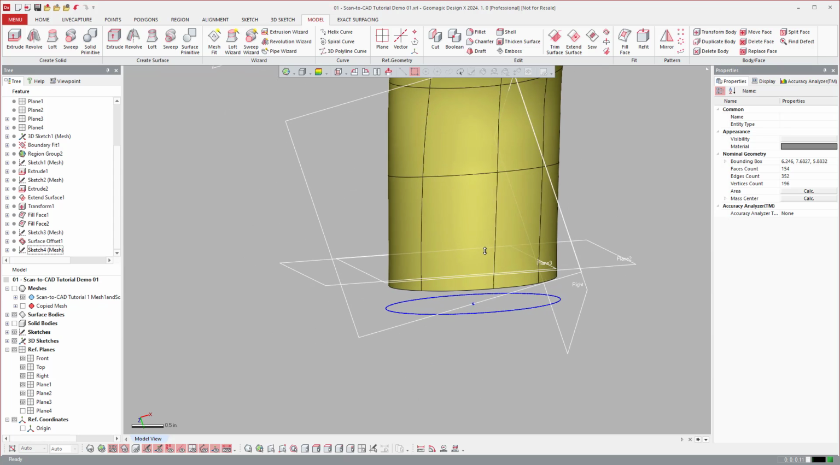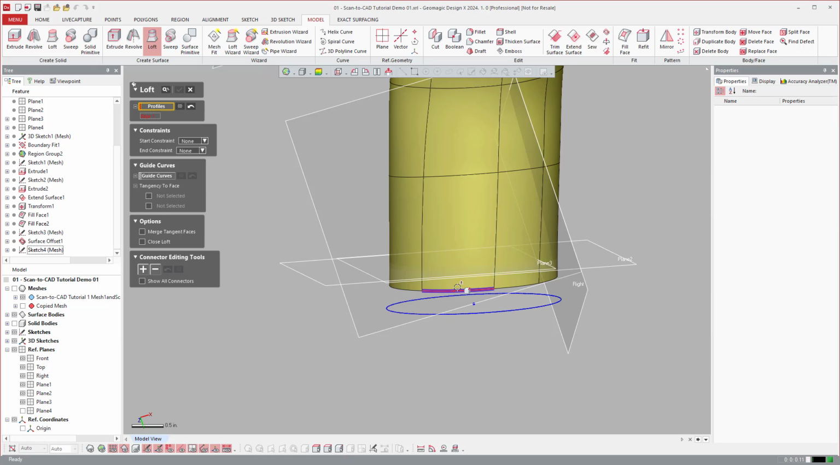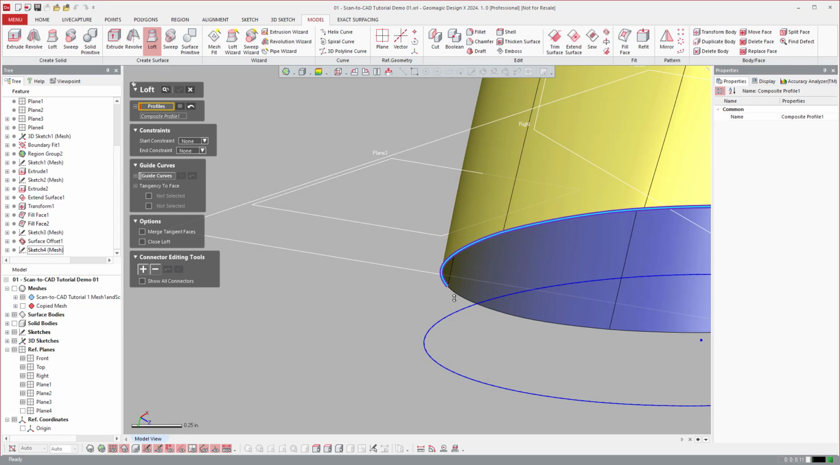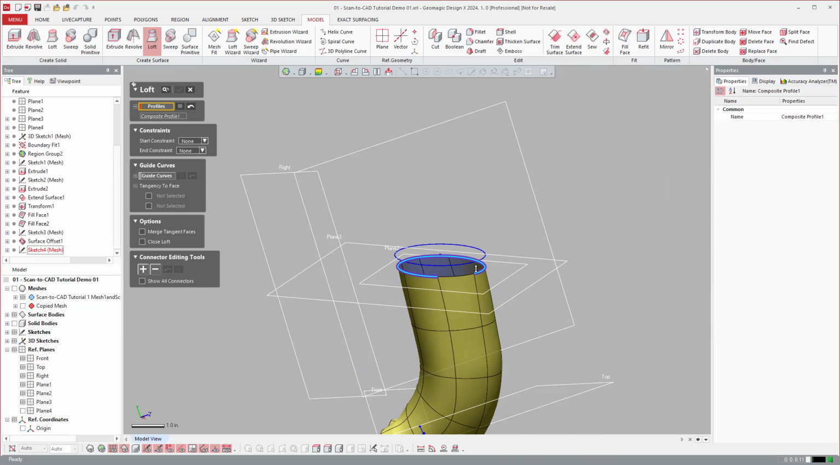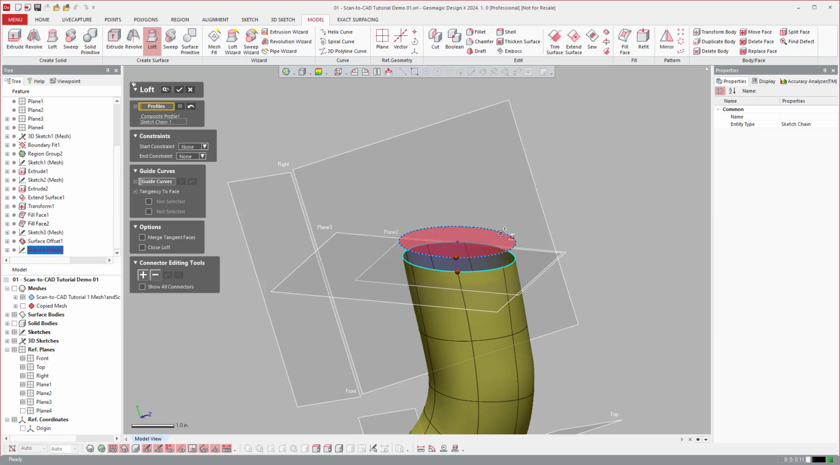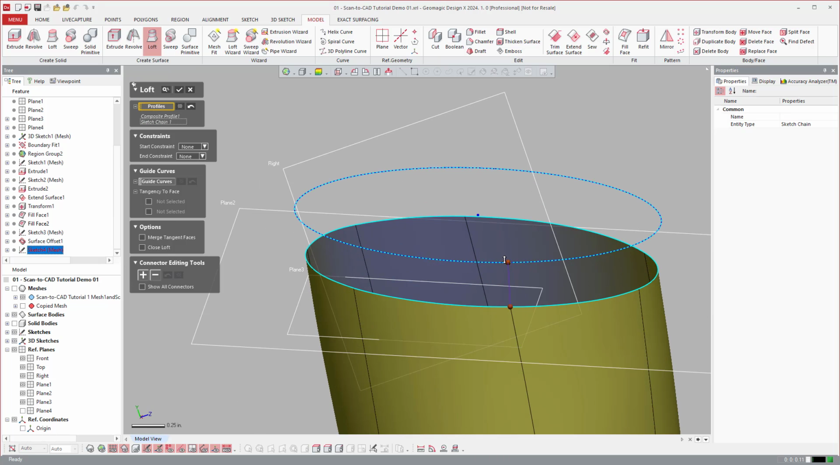And the idea here is now I can say I want to do a loft from here. It's going to tell me, yeah, hold shift. And then you can move these guys around.